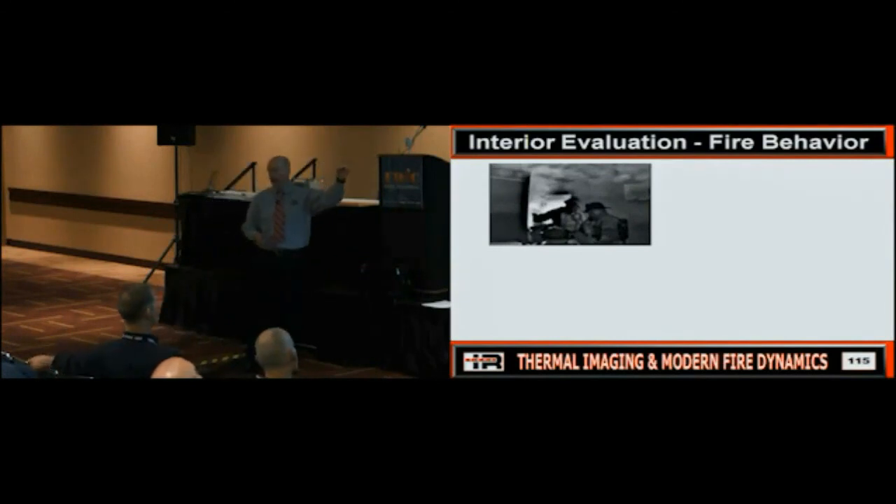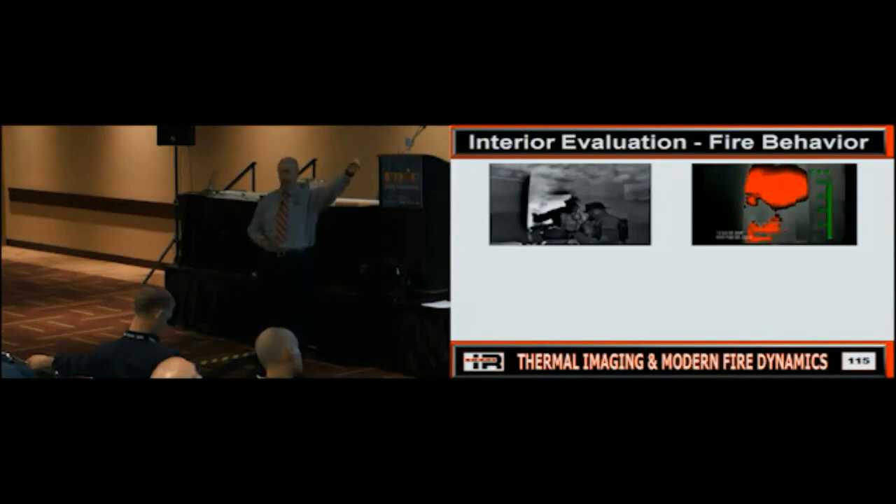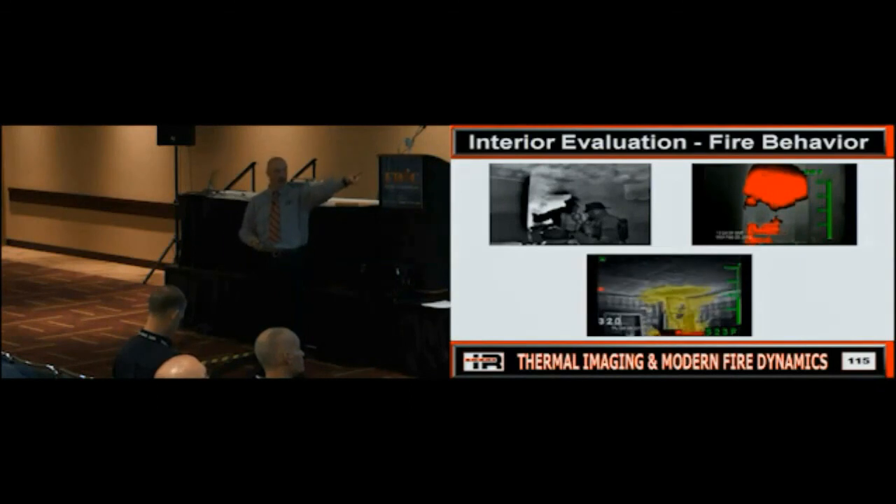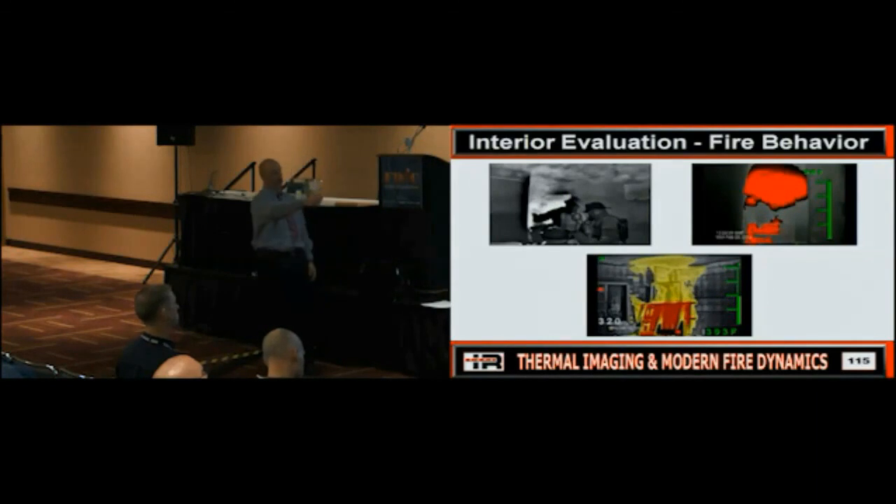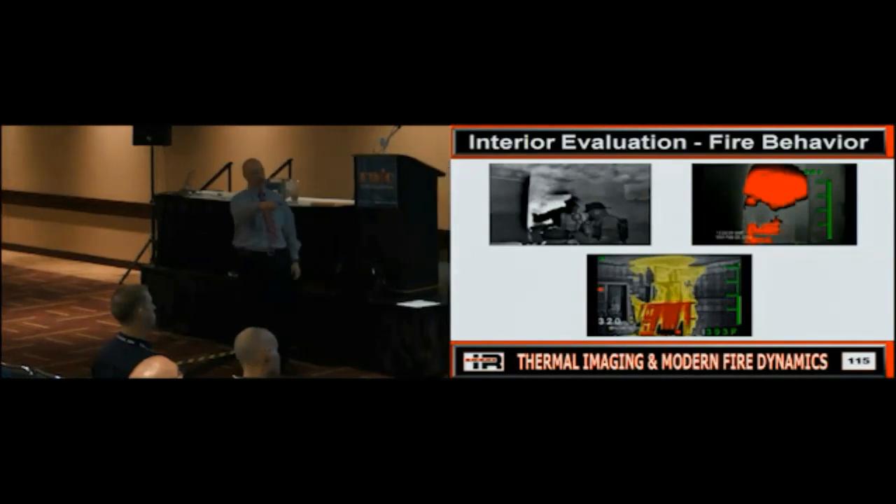Are they all going to look like that? That's a BST camera. There's your microbolometer. Does it look anything like that? Okay, and here's another one. Does it look anything like that? You've got to understand what your thermal imager is actually going to show you and how you read it. Is everybody good on that? And going back to the BST, yes, it looks beautiful. That's pretty good. This is a newer camera.